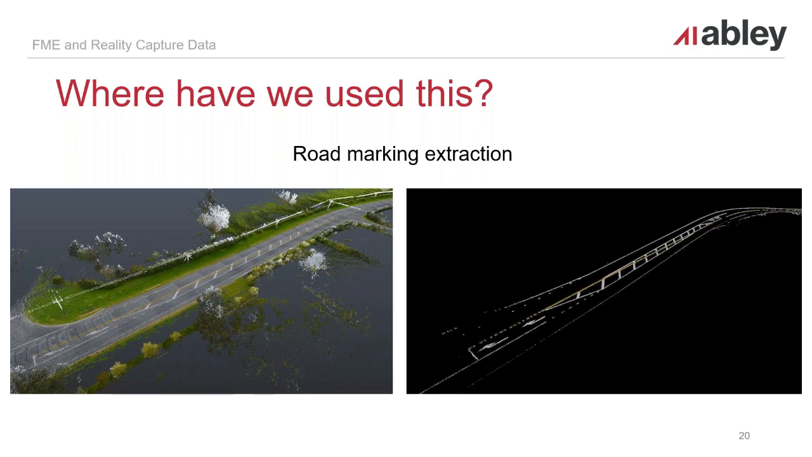Once we had that, we were able to say these points are ground, and then use the color value of the point, as the point cloud has been returned with full RGB colors on it. We were able to convert those RGB values into HSV values: hue, saturation and value, I think it is.